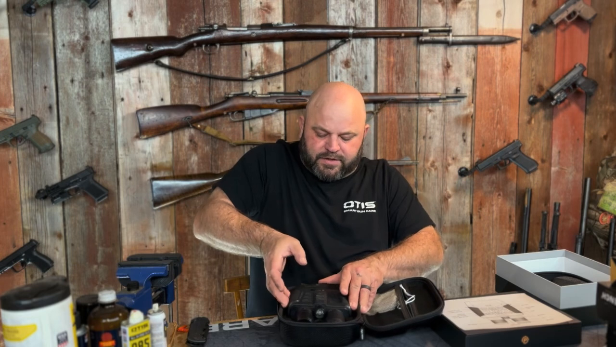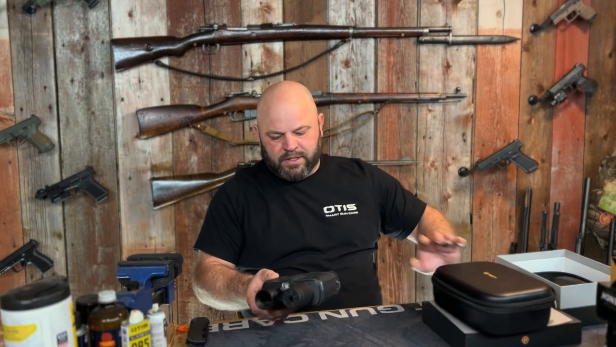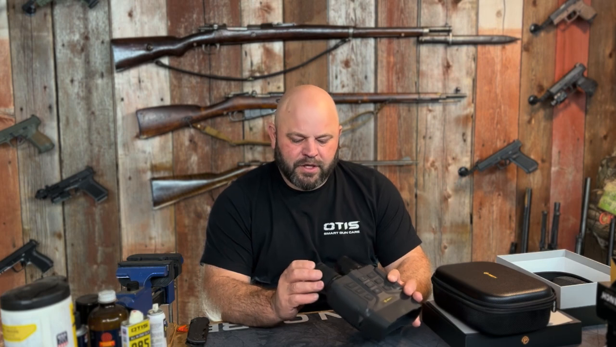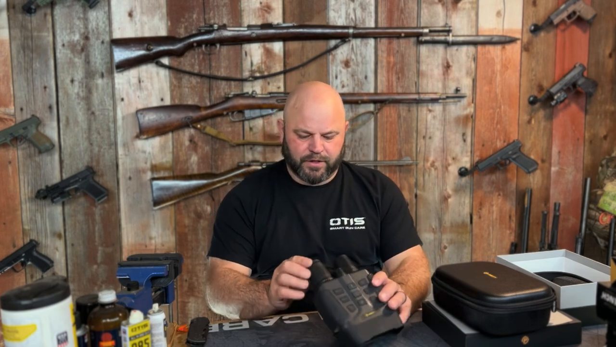So inside the box again here is the Pinty night vision goggles. Now I've had these on the porch. I'm gonna have to go get some footage for you here in a moment. Not today because I don't want to. But the optics themselves, I probably should pull out that manual and take a look through it.